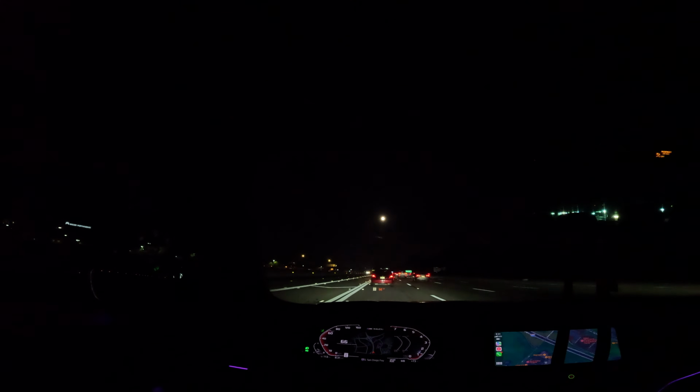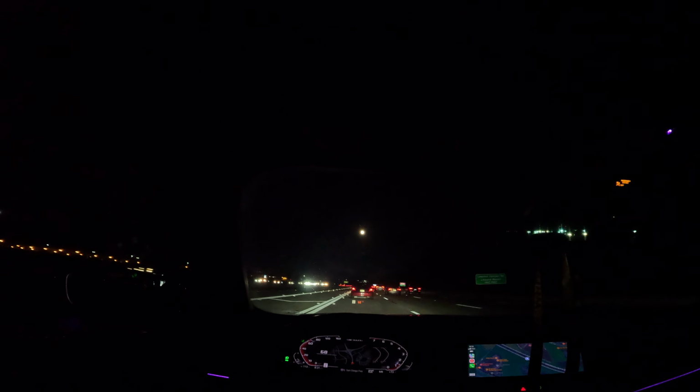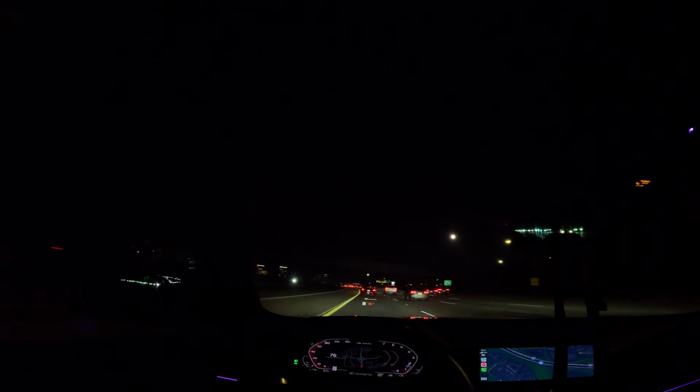This platform also has huge power potential as well, but compared to the Supra, I don't know exactly how much lighter the Supra is compared to this car. Anybody know?